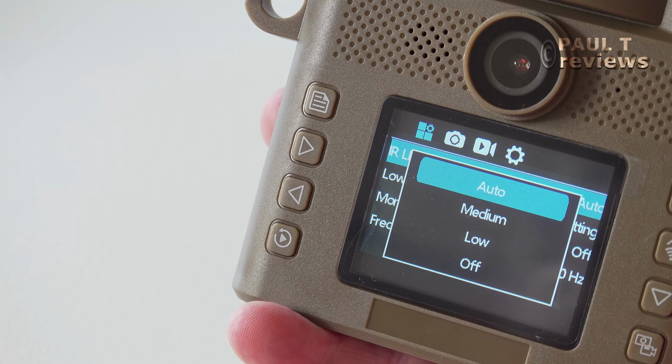The monitoring period, this can be useful, and I'm using it at the moment actually. Let's just set it to on. There we are. Once you set it to on, as you can see here, we've got a timer, start and stop. So I want the camera to start operating at 9 o'clock at night. I want it to finish operating in the morning at 7 o'clock. You can actually set two different times during the day. Just one will do for me.